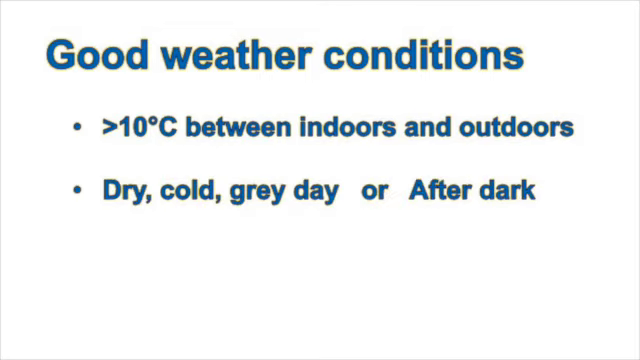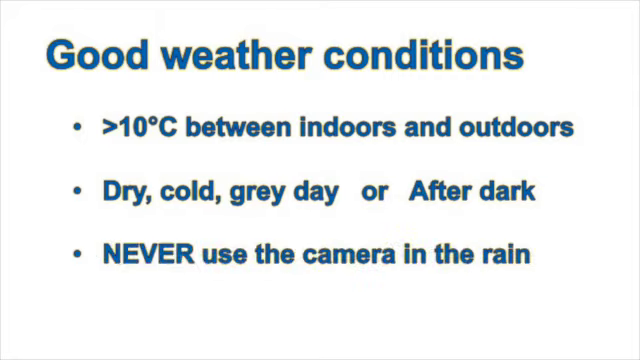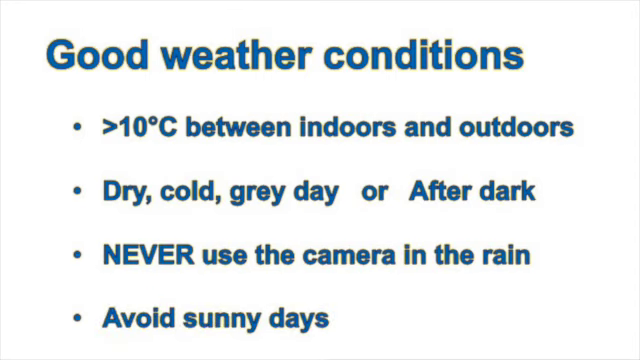Dry, cold and dull weather conditions are perfect and mean that you can survey at any time of the day, or you can survey on a cold evening after dark. And we've learned that we never use a thermal imaging camera in the rain. And we've also found out that we should avoid sunny days, as these warm up the exterior of our home and prevent us spotting where the heat is leaking out.